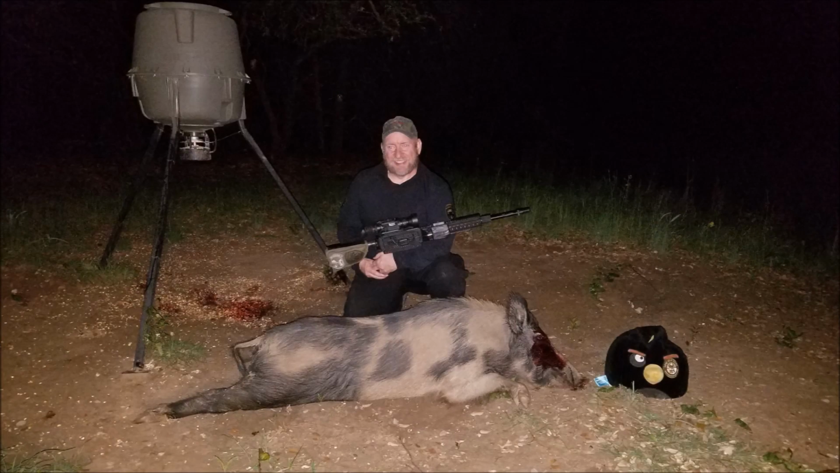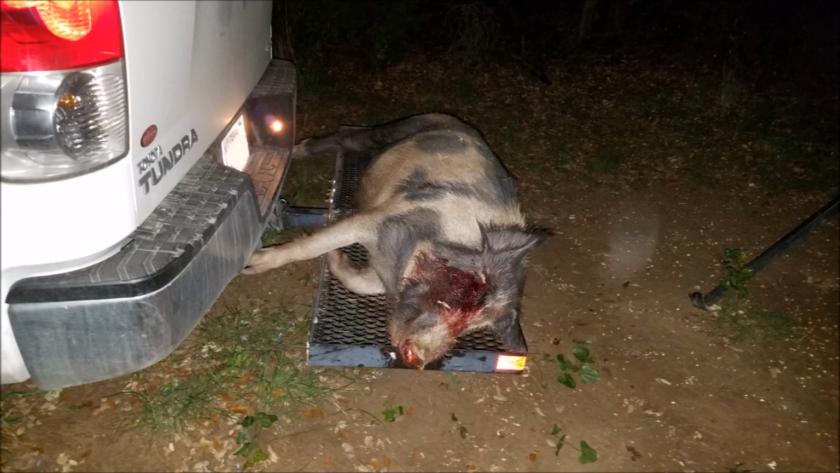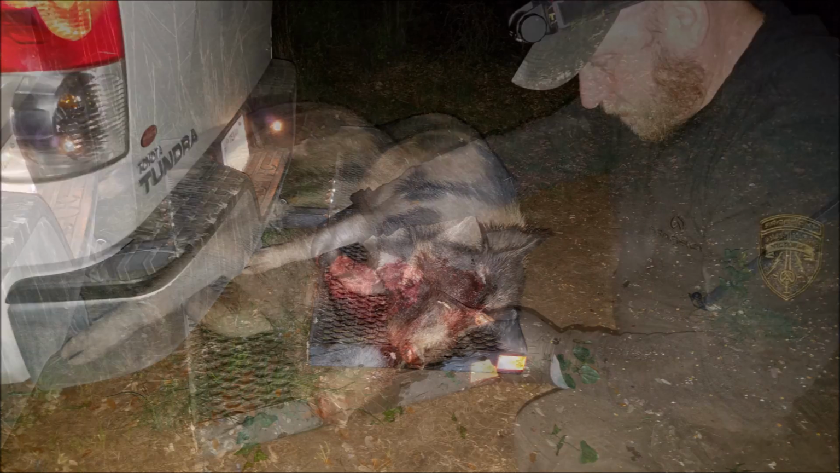He was a good-sized boar, but a little bit stinky. The shot entered behind the left jaw and exited out below the right eye. The entry wound had a typical small hole entry. The exit wound didn't look like much either until I pulled back the skin.